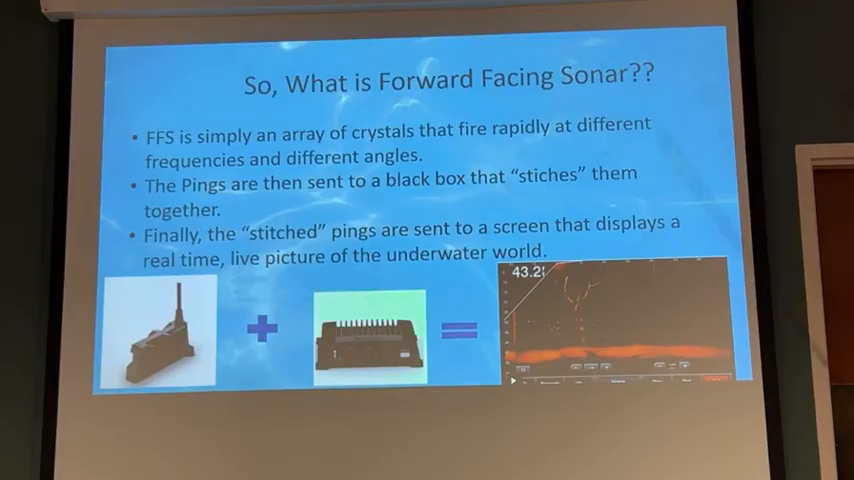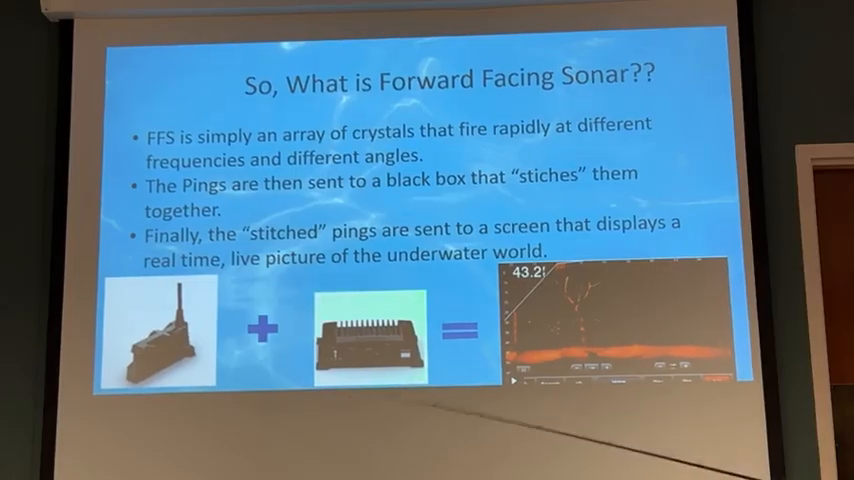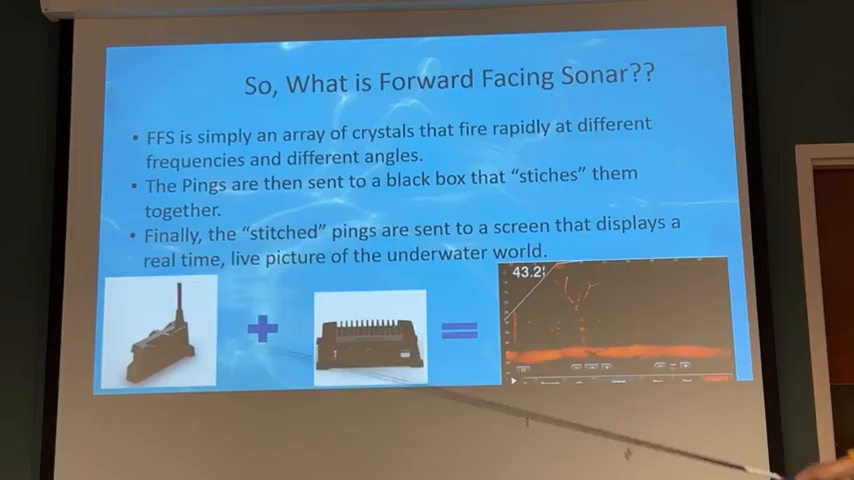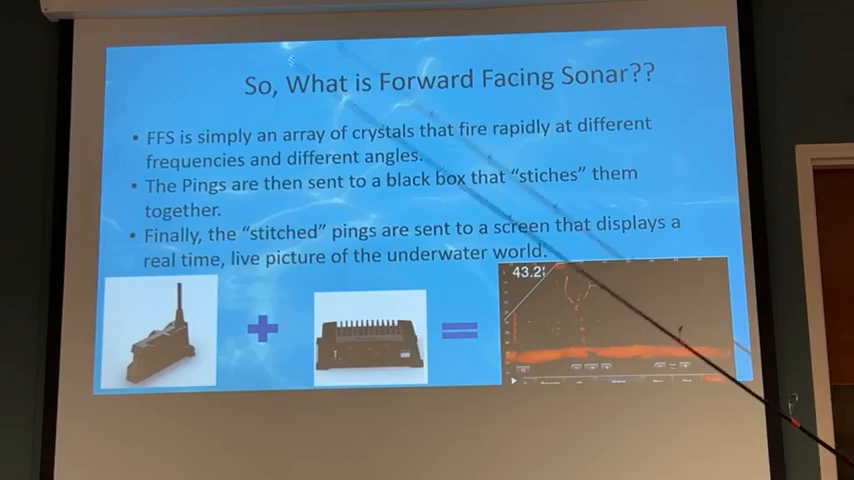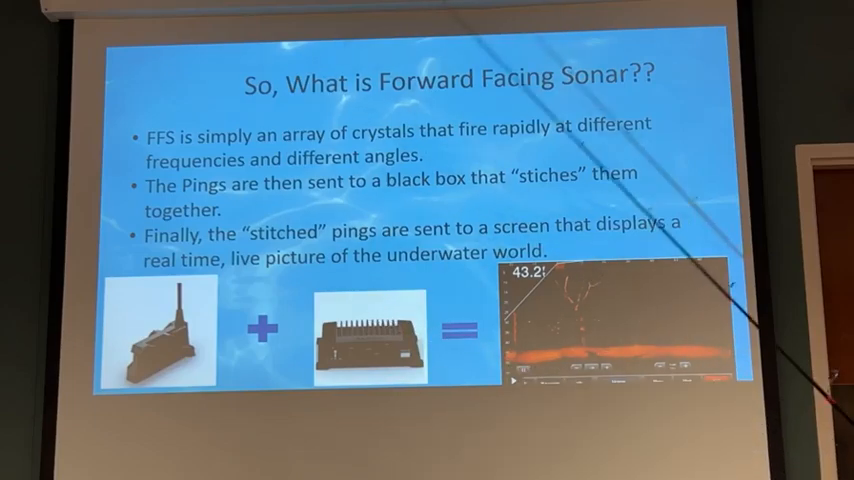The forward-facing sonar is an array of crystals that fire rapidly at different frequencies and different angles. So what's in this transducer is a bunch of different crystals, what they call an array, and those things are just firing in a certain sequence really quick. After that transducer fires that sequence of frequencies, the transducer sends it to a black box. That black box is kind of the brains of the computer. It stitches everything together and then sends it to the screen, which gives you a nice picture.